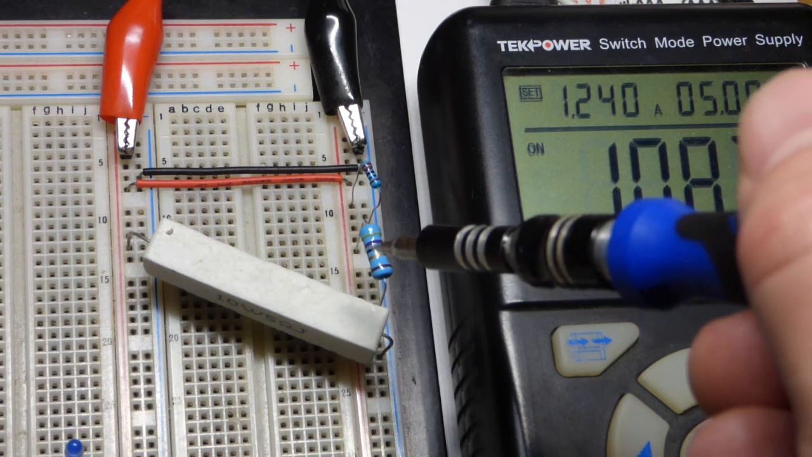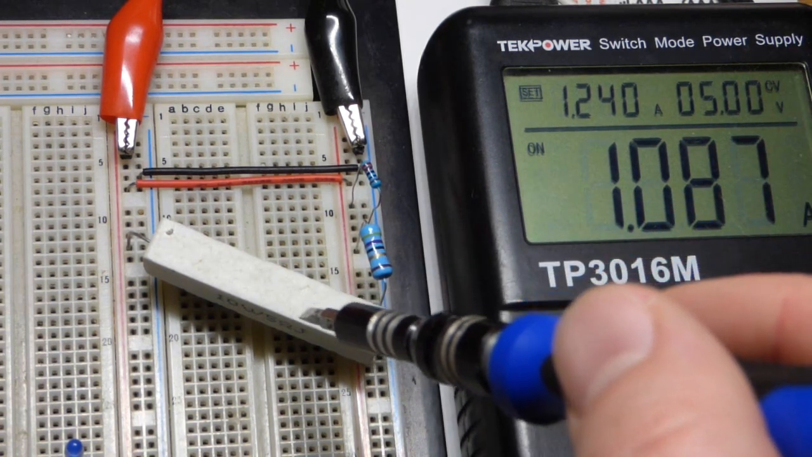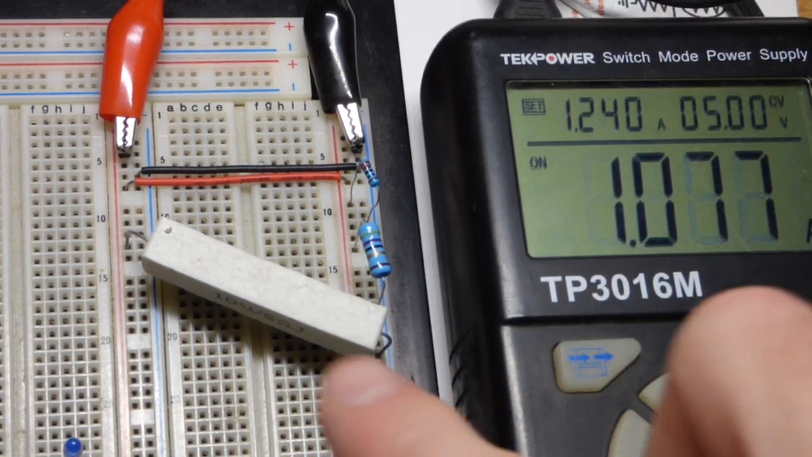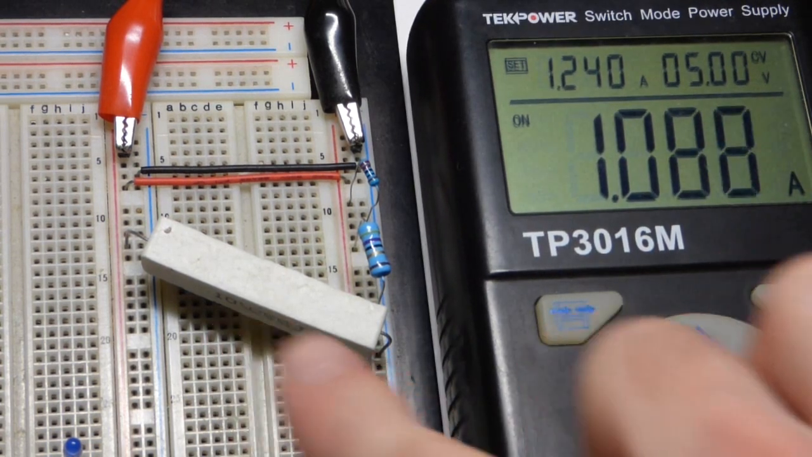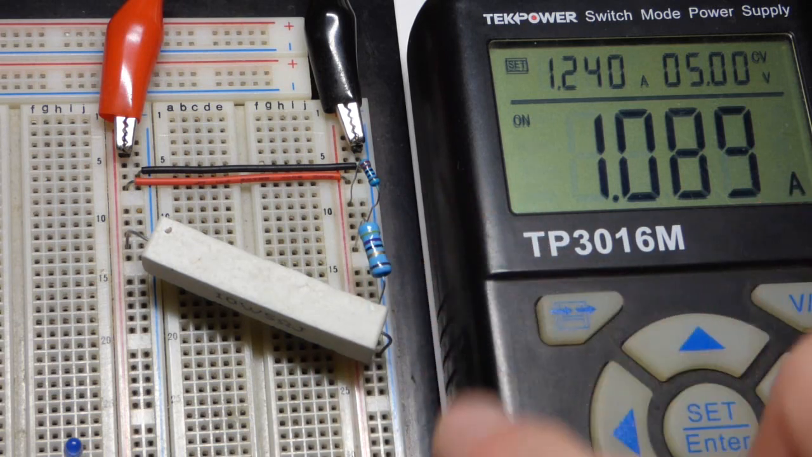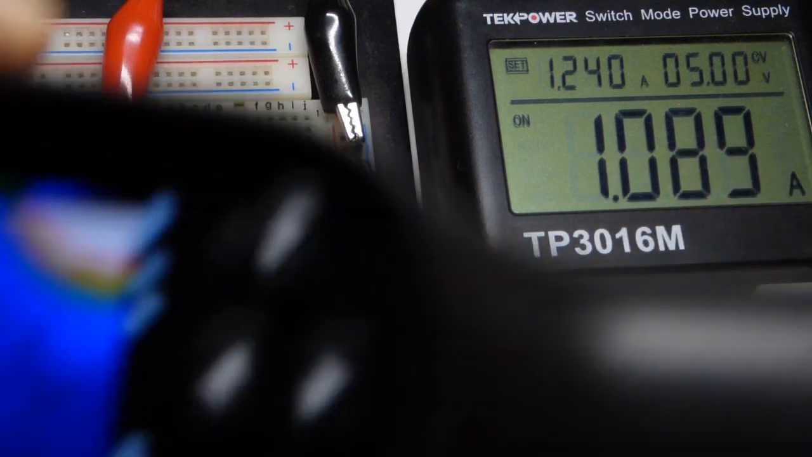And then about 100 milliamps is where you want to stop. And then 1000 milliamps, which is the same as 1 amp, with this large resistor. So now when you're talking about wattage, you're really talking about heat. And you don't want to touch this 10 watt resistor right there. It's really hot. Generally, they should all be getting about the same temperature. But this one has more surface area, so it will probably burn you more if you touch it.